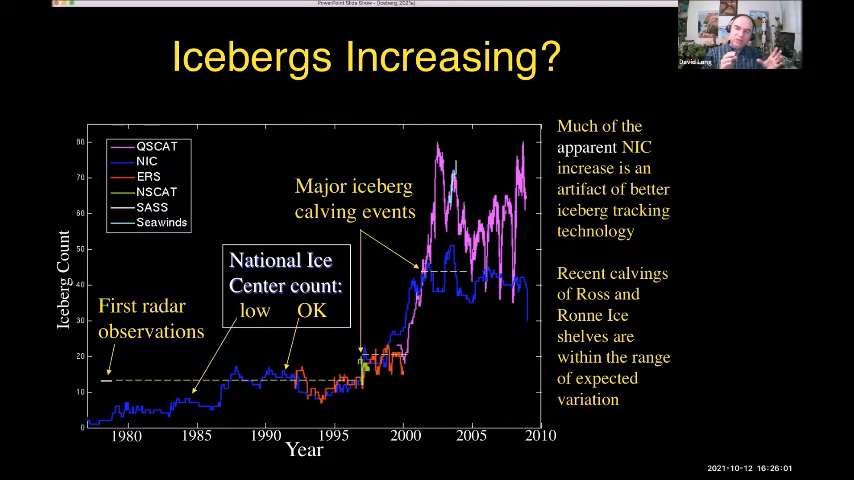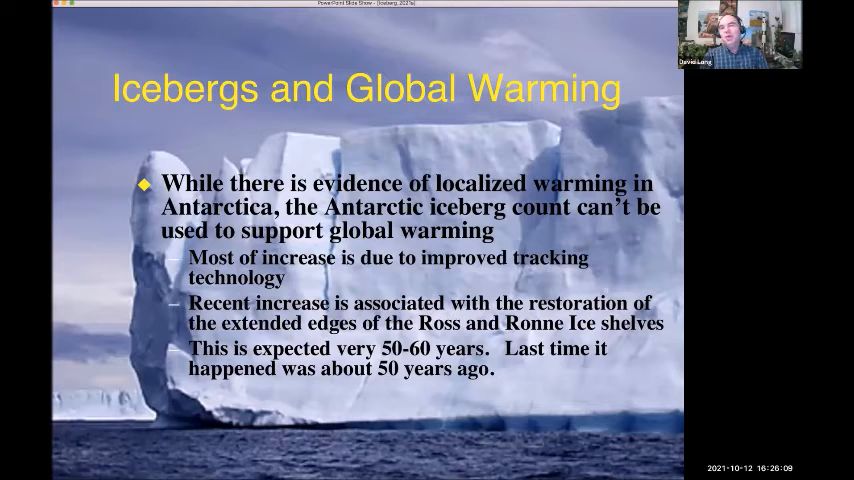Well, about every 50 or 60 years, there's a major calving off the Ross ice shelf or the Ronne ice shelf in Antarctica. The last time it happened was about 50 or 60 years ago, so this is actually consistent with what we saw. When we look at the details here, while there's evidence of localized warming in Antarctica that led to the breakup of the ice shelf that I showed you a minute ago, there's really no evidence from the iceberg count itself that the icebergs show any global warming.